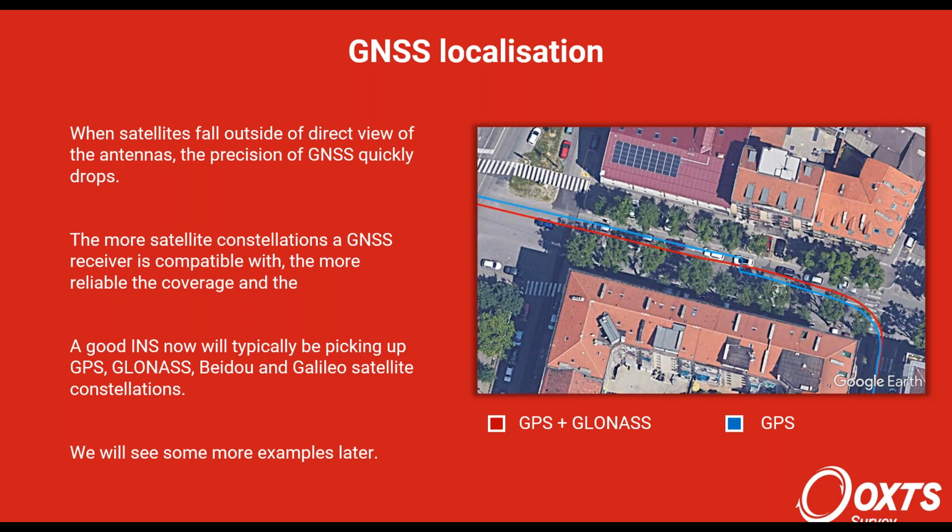But when you've got GPS and GLONASS, you're looking at 2 constellations, and even with some of the signals being blocked by the trees and the buildings, there are enough satellites still in view to keep a continuous position lock. So you get that nice smooth curve there. And a lot of INS devices now will typically use these 4 constellations. So you've got GPS, the American, GLONASS, Russian, you've got Chinese, and the European satellite constellations now.